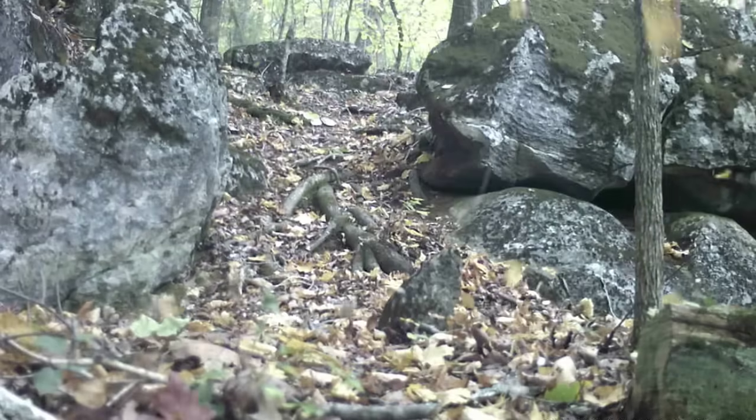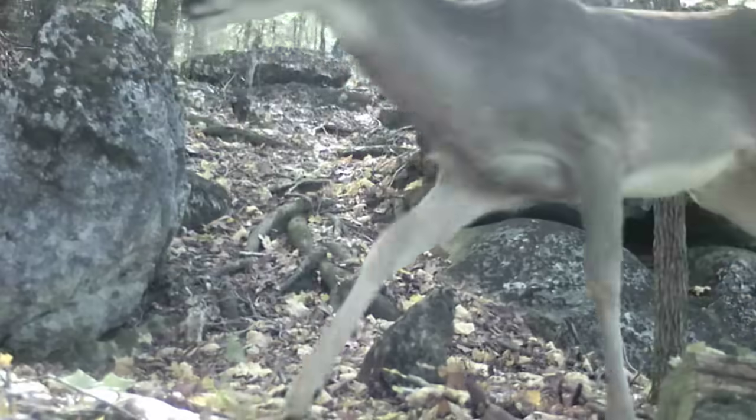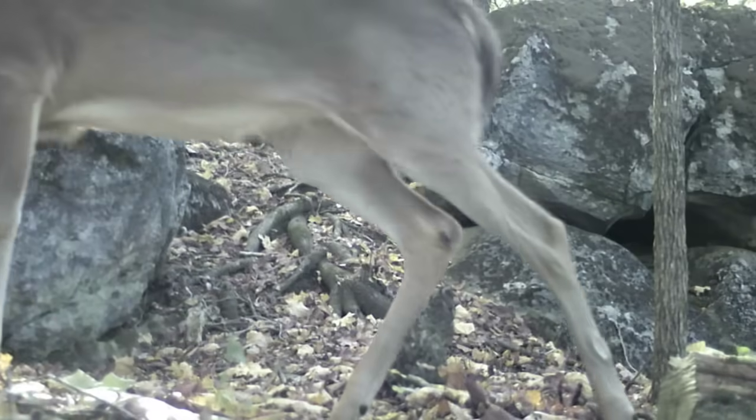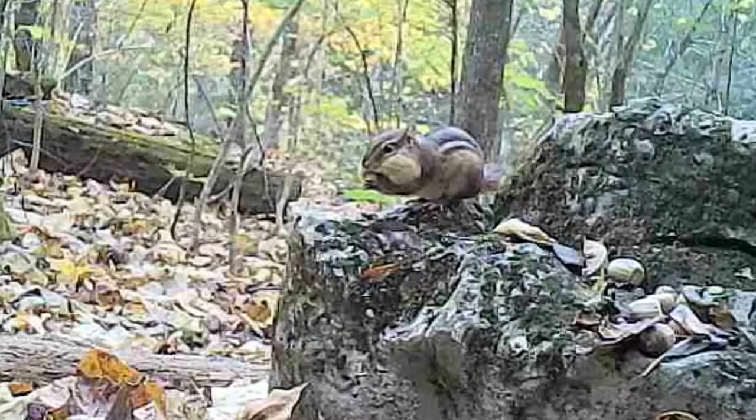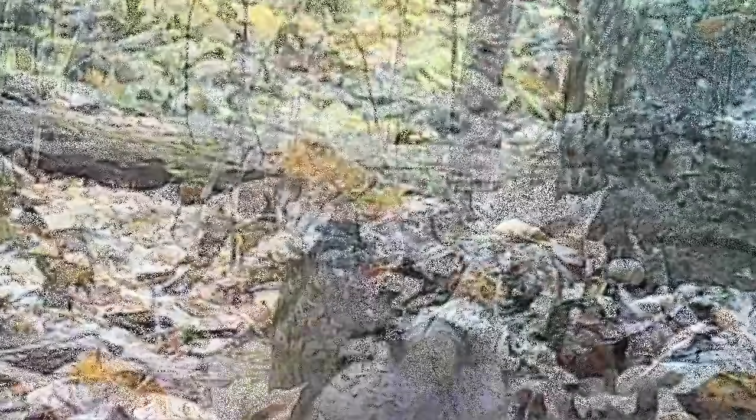Tearing the leaves off the tree. But after that's over, animals go back to doing their thing. And here at the log, little old Chucky's packing them away. Ain't he cute?